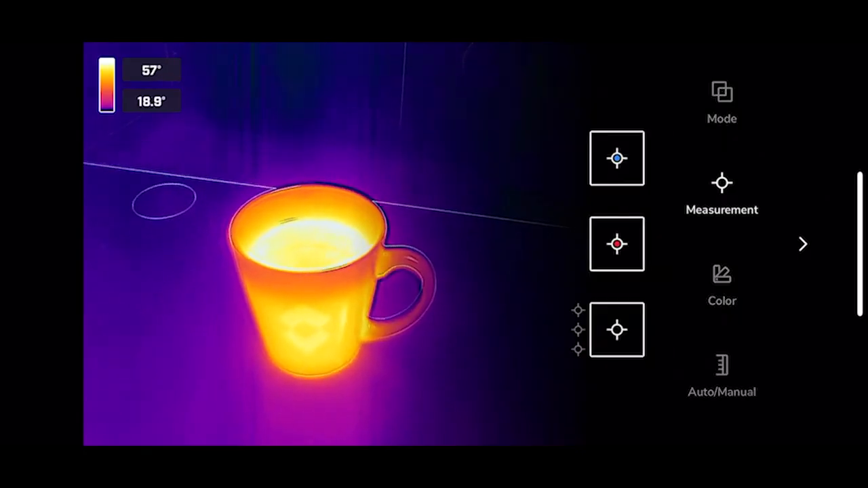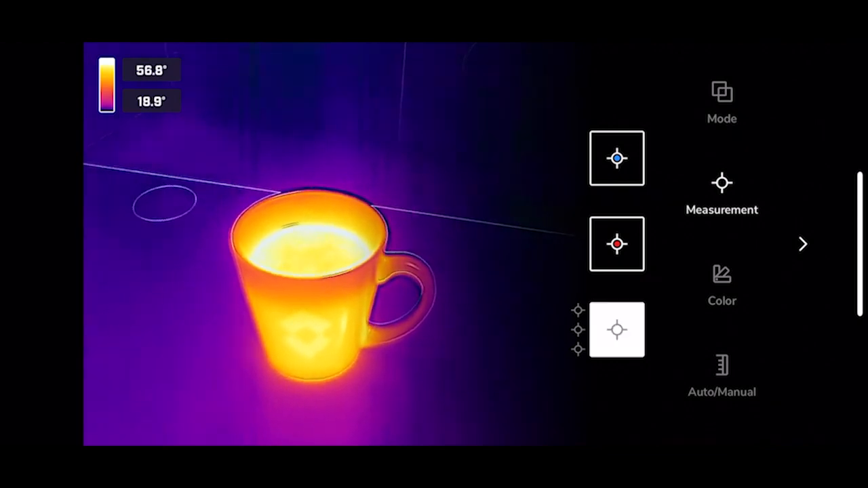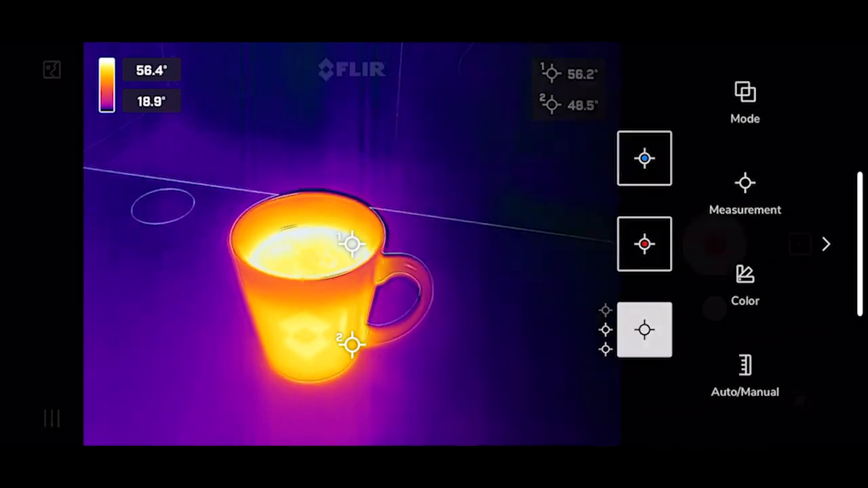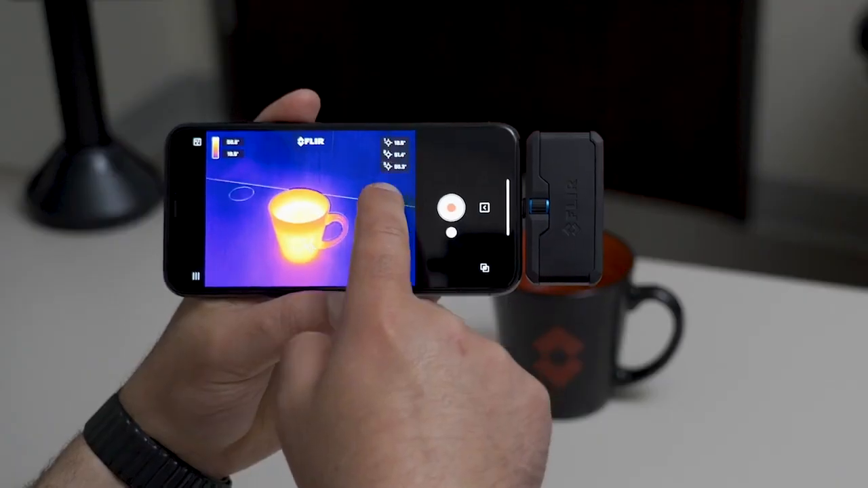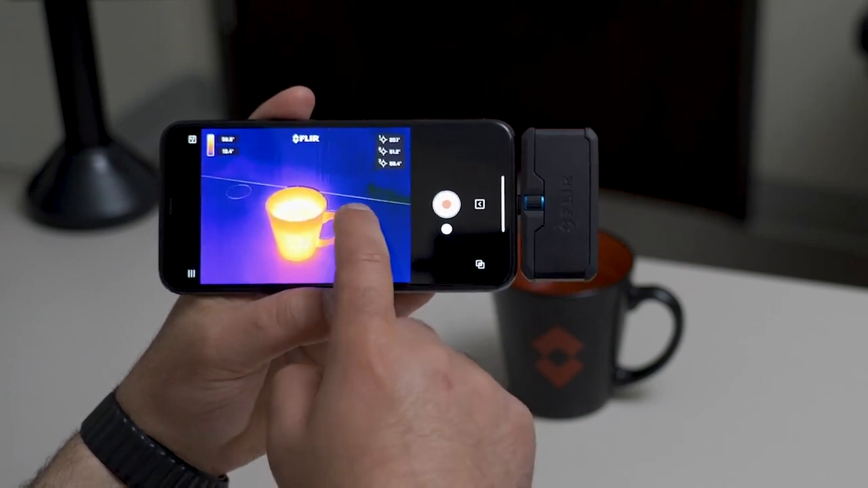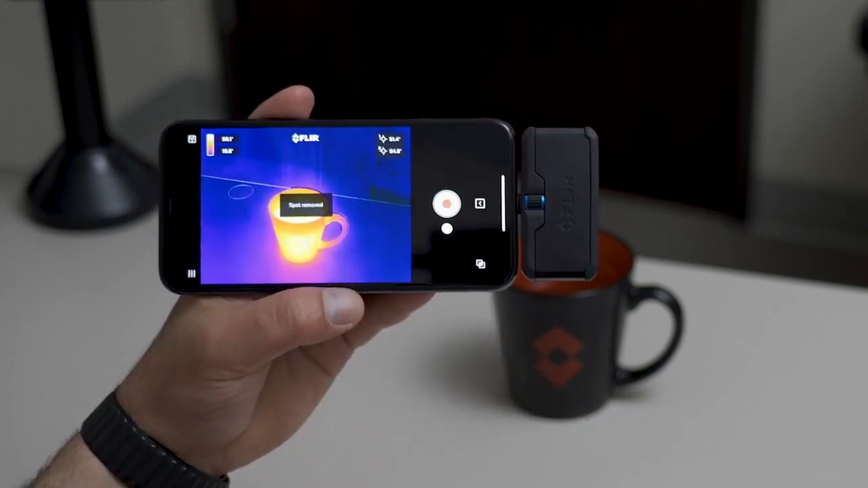You're able to add 3 spot measurement tools onto your image with the FLIR ONE Pro. You're able to long press and move these around the screen. The temperature measurement will be displayed in the top corner of each one of these center spots. To remove, hold on the center spot and move over to the trash.